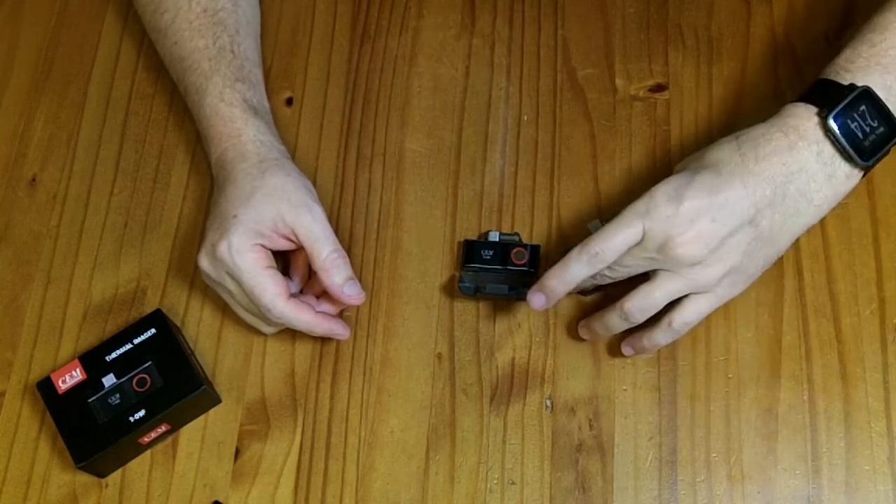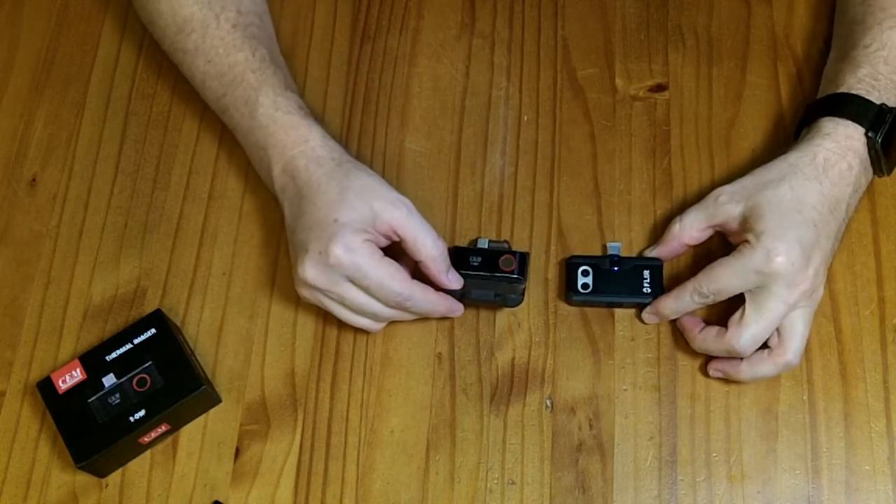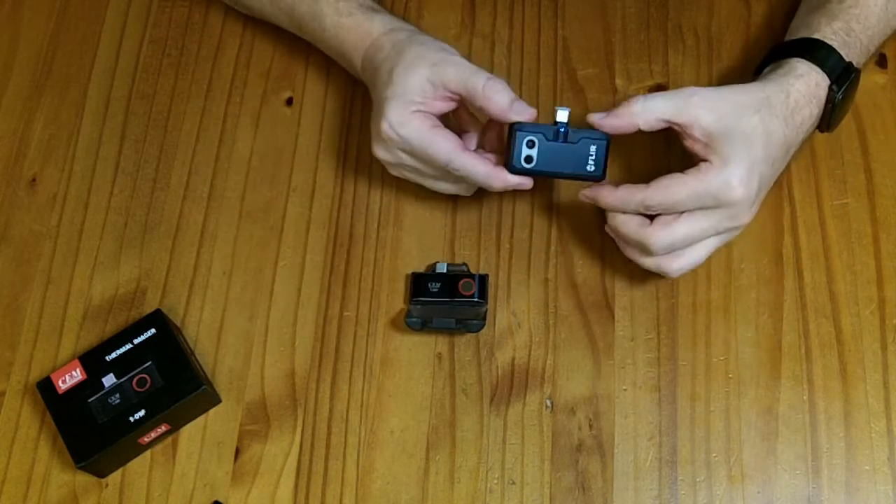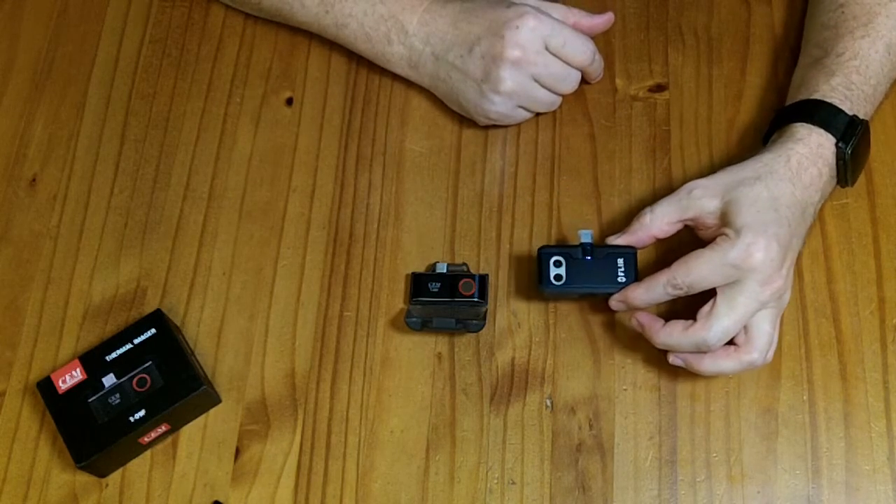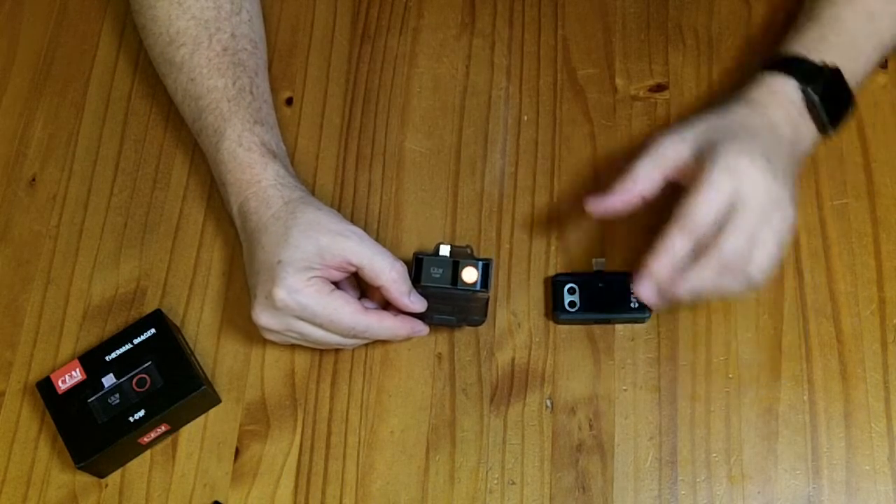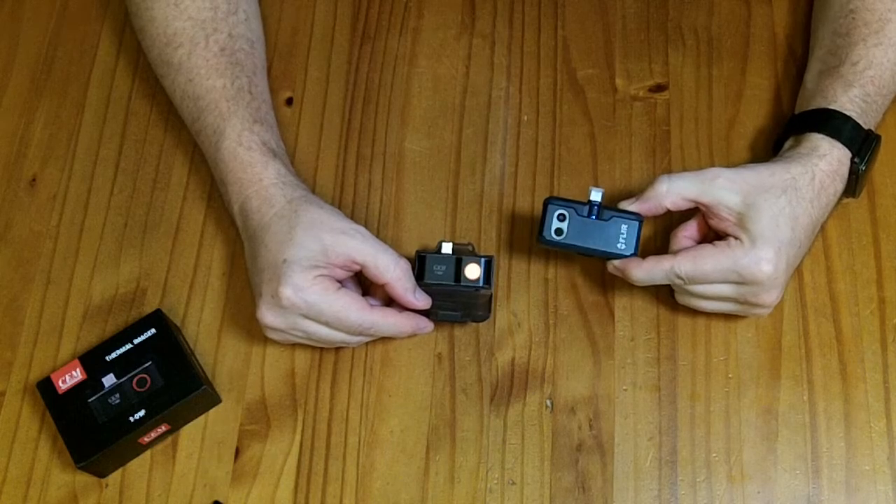So comparing this to the FLIR One Pro, which is $400, there's no comparison. That one is twice as expensive. It also probably has about twice the resolution. And the FLIR software stack is just a lot nicer and easier to use. So if you can afford it, I would say skip the $180 price point and jump to the $400 price point.